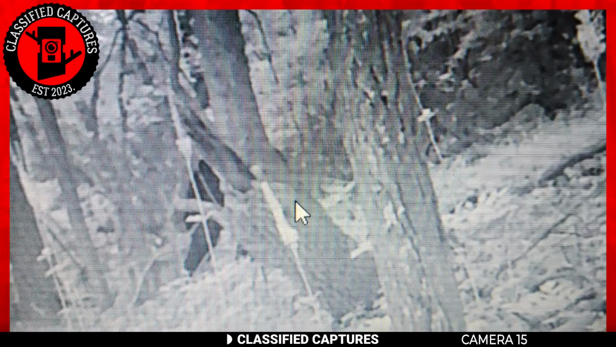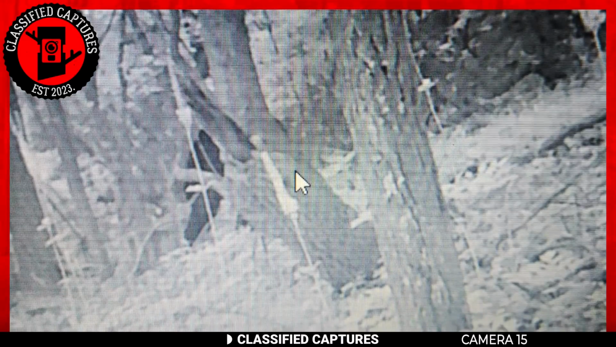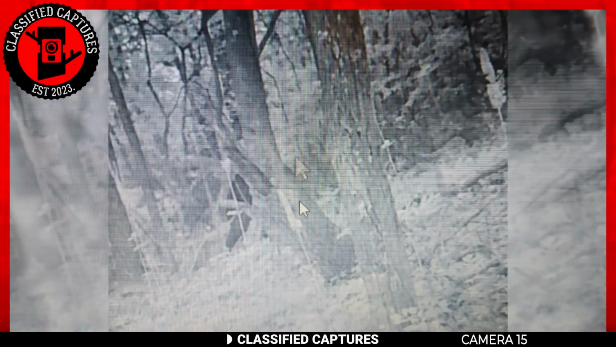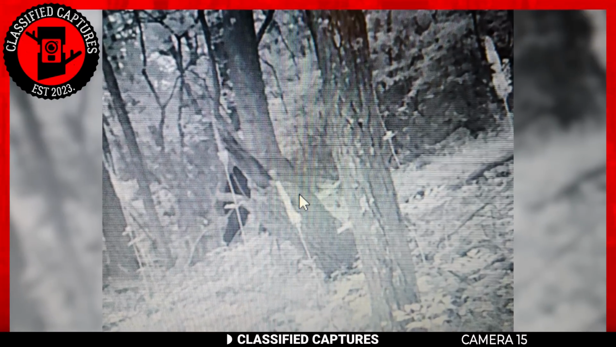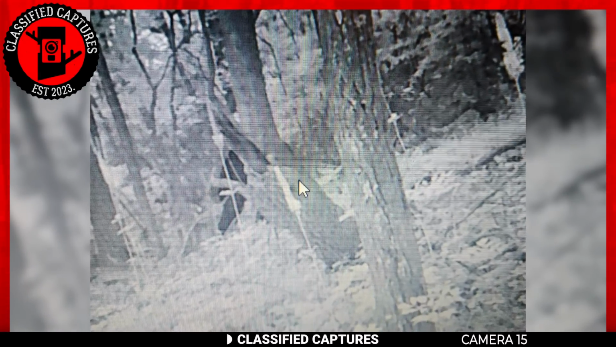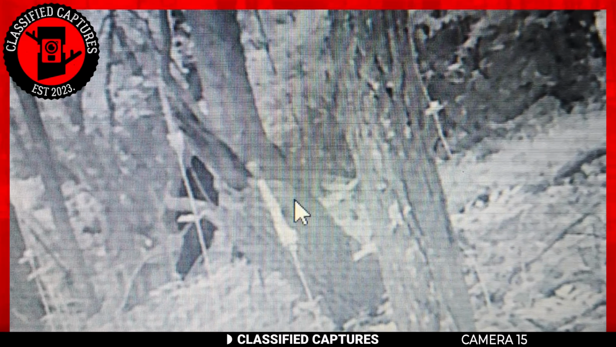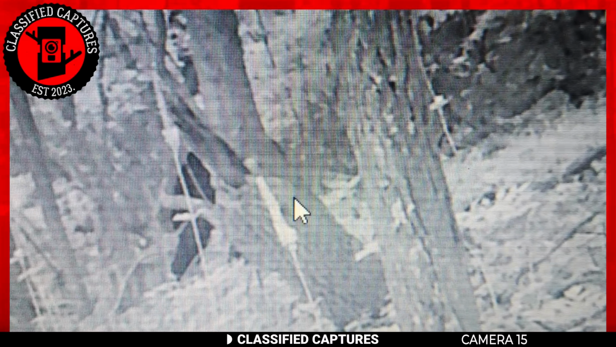I know we can only see a part of the creature because the image was captured around the time it was passing behind a tree. Despite this, however, we can still see one of its legs sticking out, and it appears to have an almost human-like stride. Now, when it comes to identifying this enigmatic creature, the possibilities are as diverse as the wildlife itself.